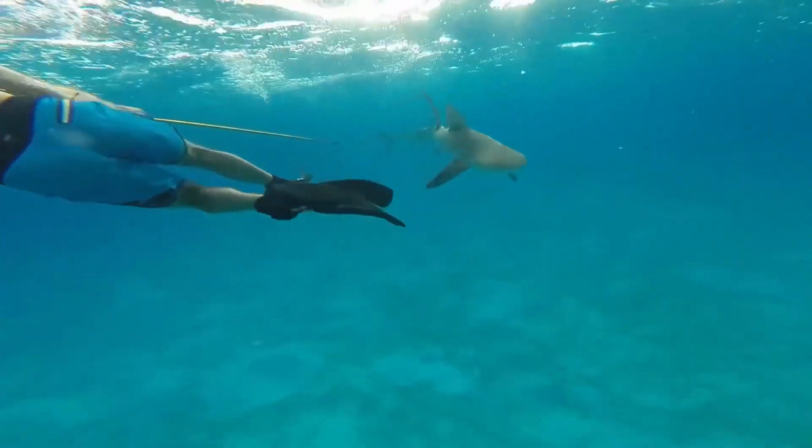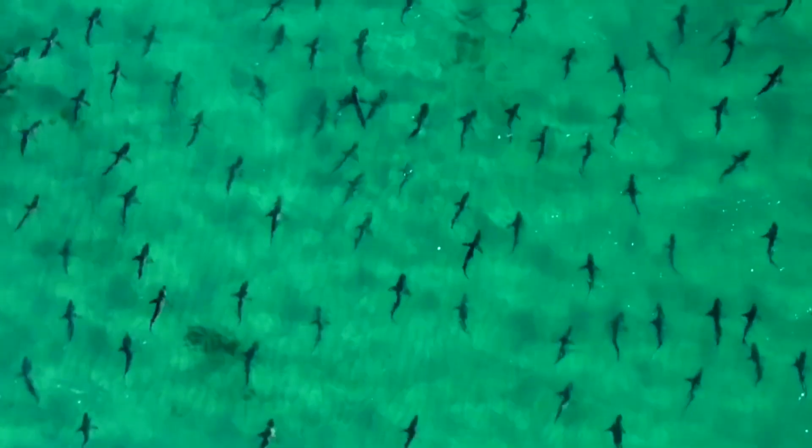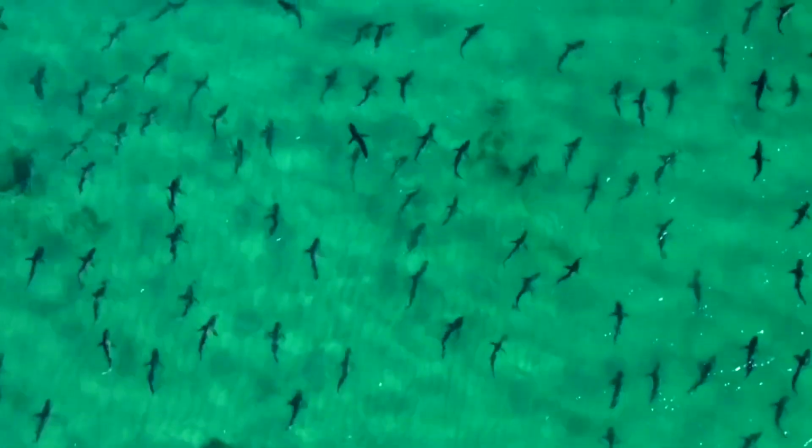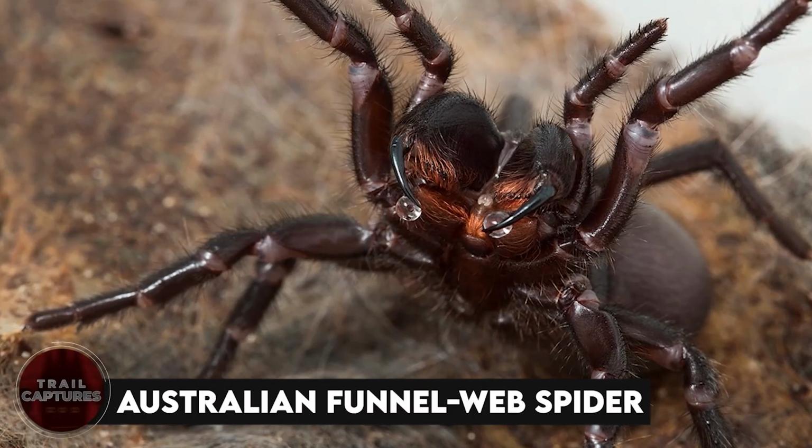As long as you're aware of your surroundings and keep a safe distance from these sharks, you should be just fine. And who knows, you might even get lucky and catch a glimpse of one of these incredible creatures in its natural habitat. Australian funnel-web spider.